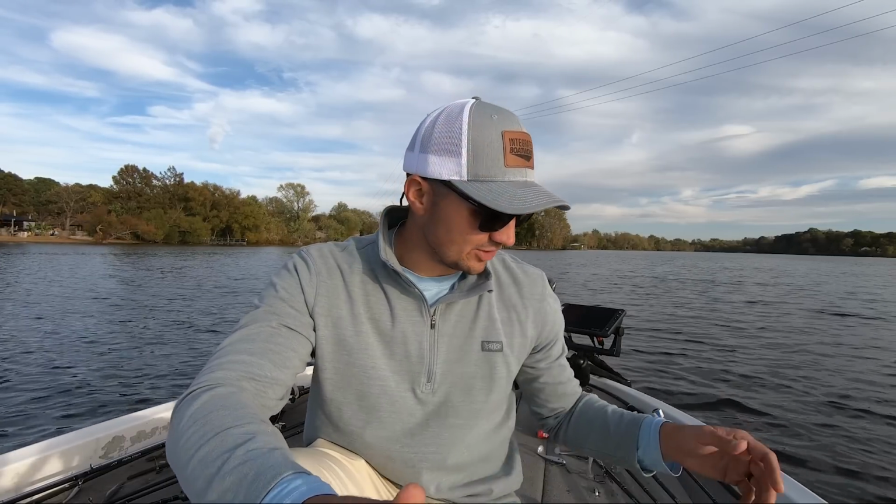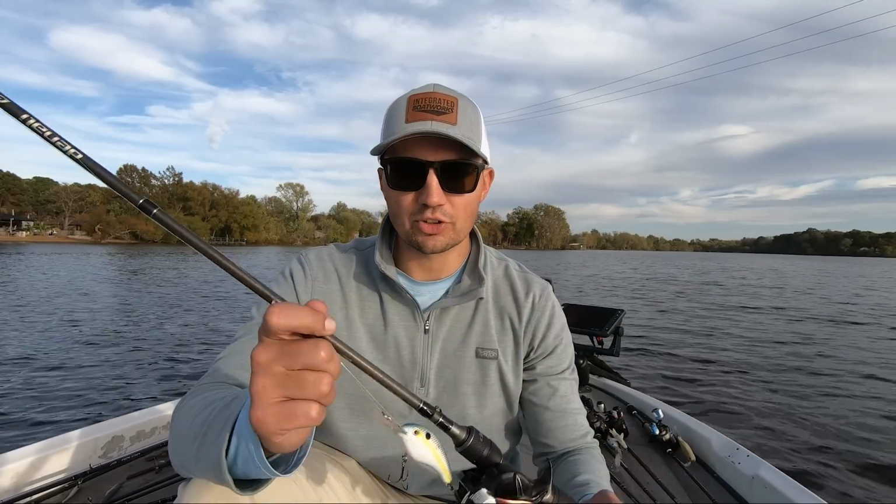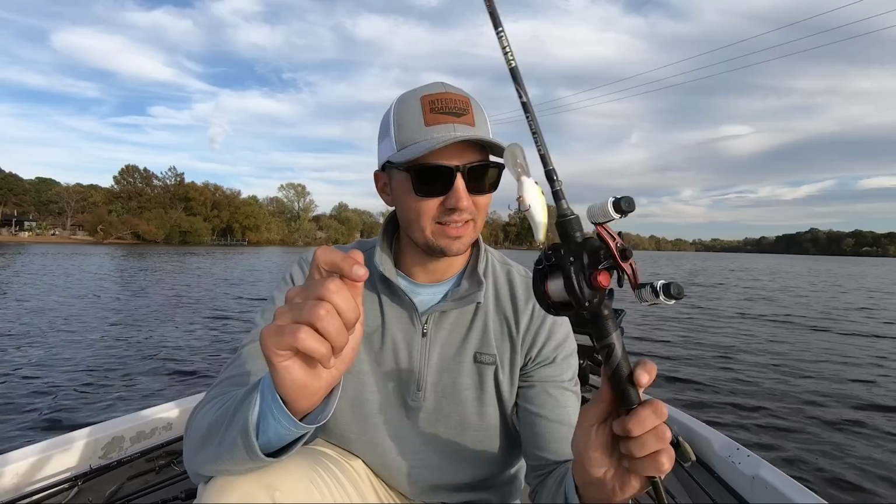They're going to be a lot more consistent, a lot easier to find and catch, and obviously you can still catch them really well with just standard offshore fishing methods even in 2024.